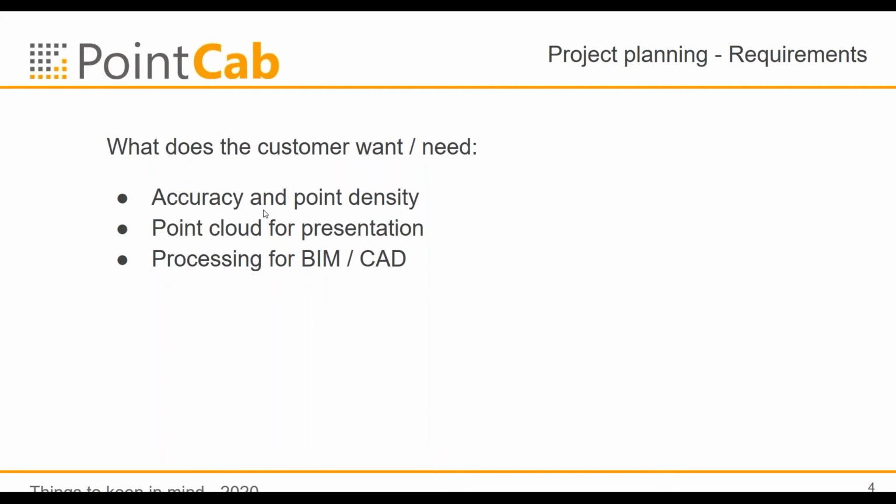What is he going to do with the point cloud? Is he just processing it to a BIM model or to a cut drawing? Or does he want to use his point cloud for presentation? So is color required or not? Or can you just scan with intensity? Because this is a huge time savior, as we can see in the next slides.